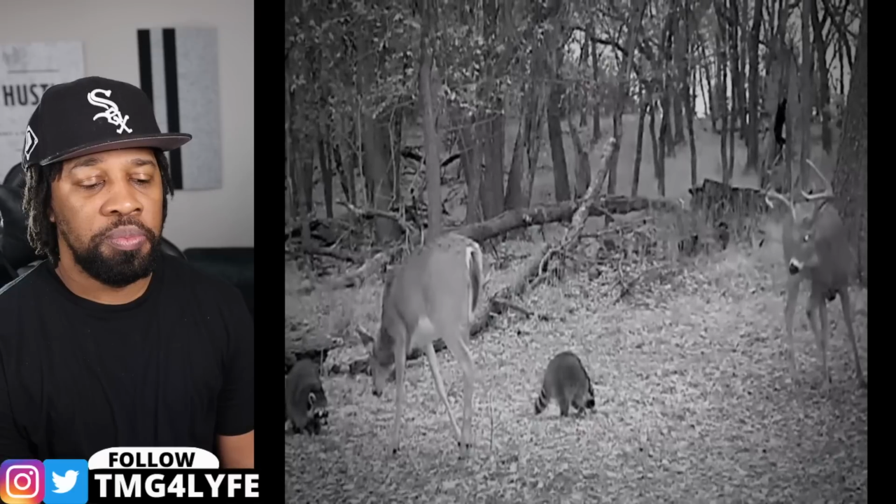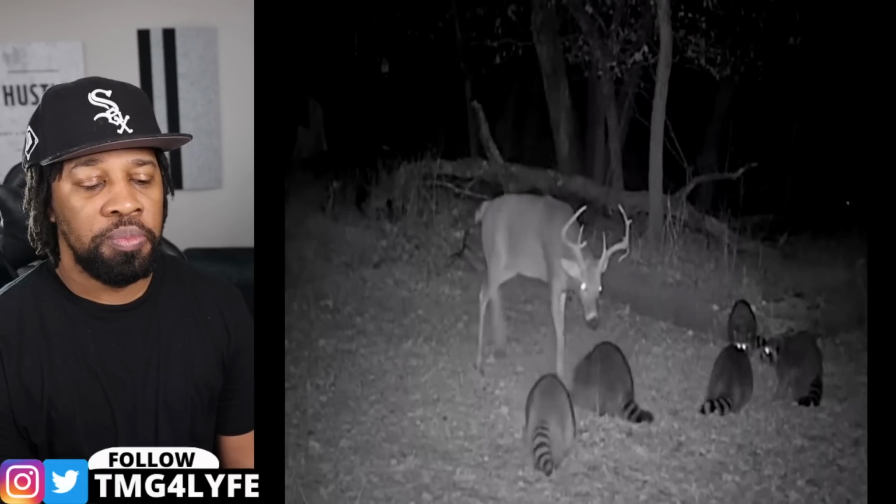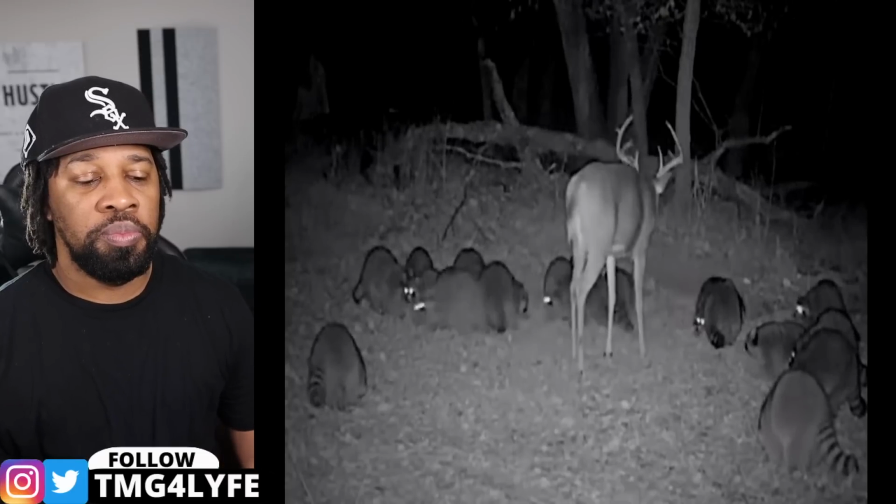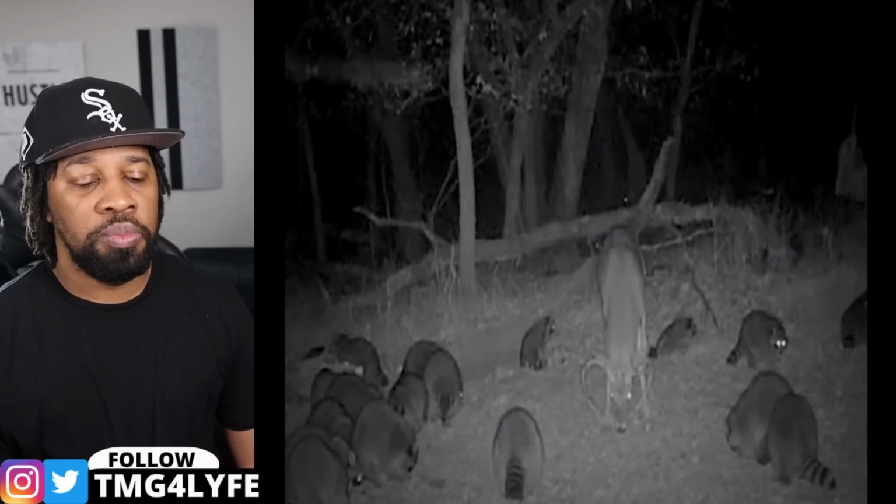While he didn't actually hit anything, the strong blow was enough for the raccoons to realize that they needed to move out of the way and grab what they can. Maybe next time they'll watch where they eat.